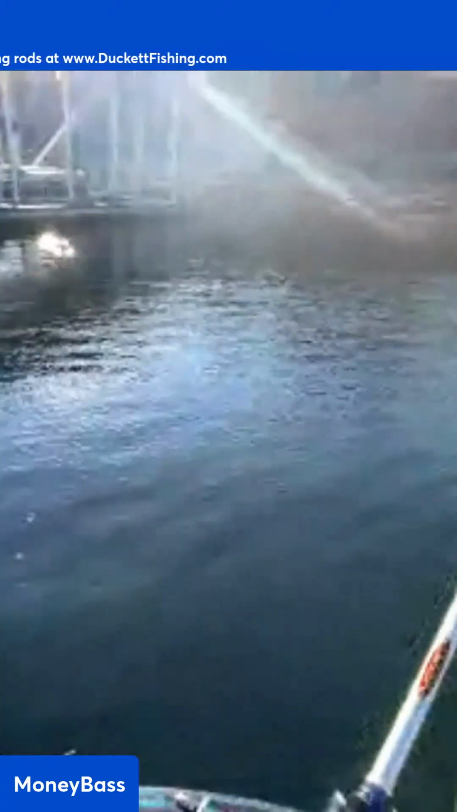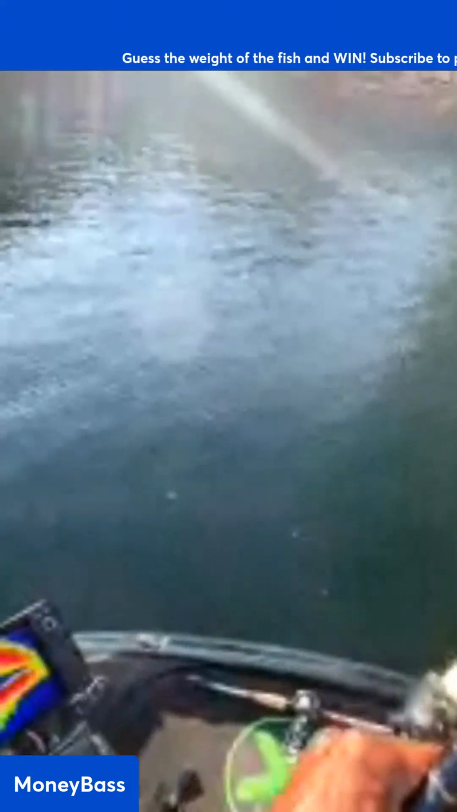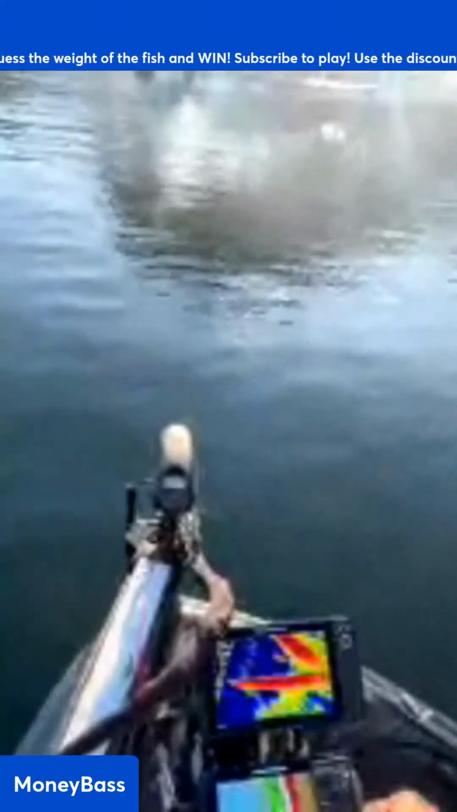Man, that wind is howling up there in those trees. Oh my goodness. I heard the wind's going to be pretty bad tomorrow too, so it's going to be a rough day. All right, let's speed up. I really want to hurry up and get back here to the back of this cove.